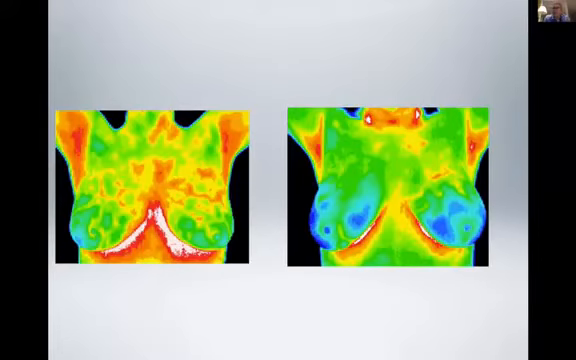So the standard breast protocol is you do one today, you do a follow-up in 3 months to, quote unquote, establish a stable baseline, and then go annual if people desire.